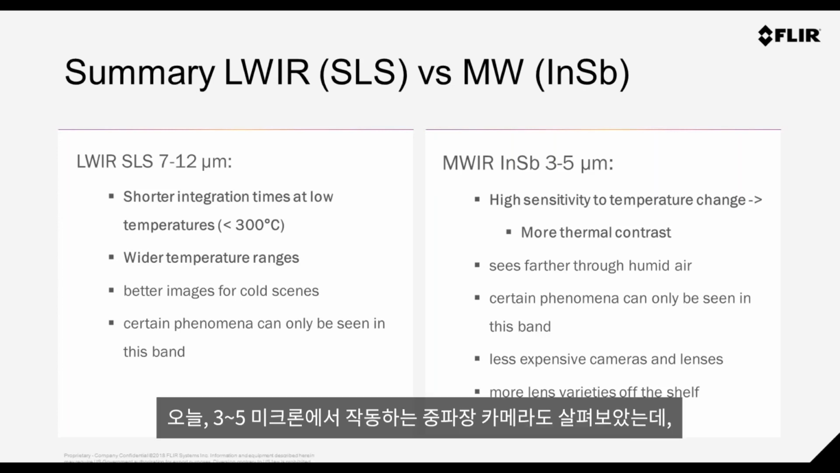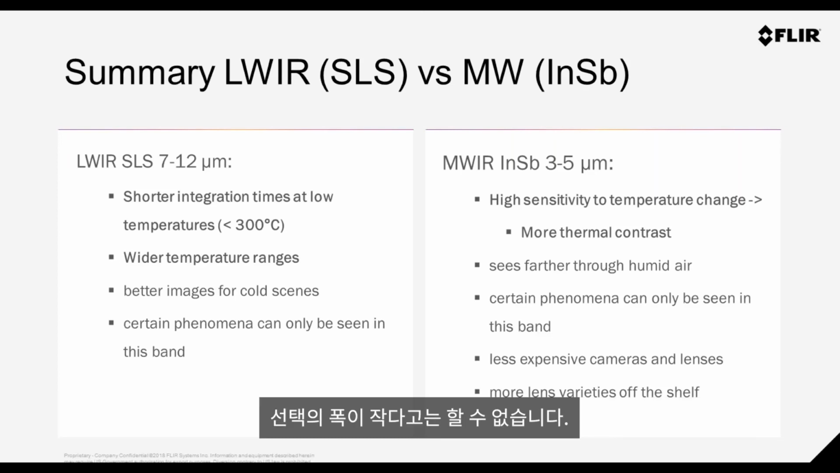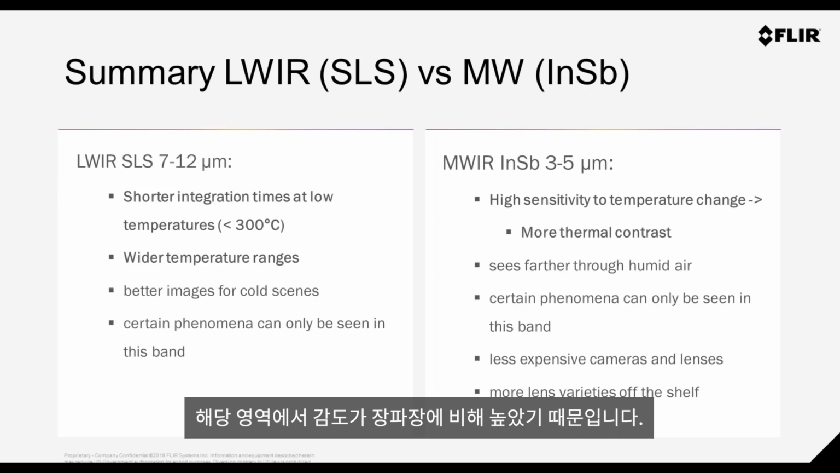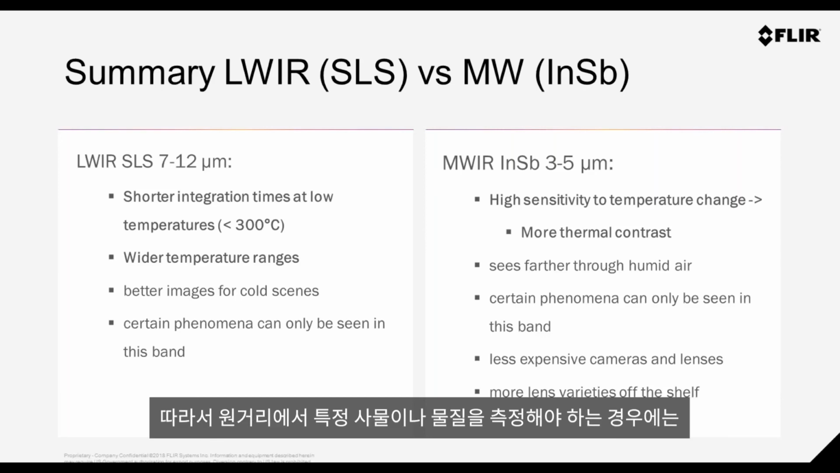And if we look to the midwave, again, working in the 3 to 5 micron, this isn't the only band. Midwave can actually operate in a much broader band in the 1 to 5.5 micron. But effectively, we have higher sensitivity to temperature change. That's why when we look to the floor in the last images, there was a lot more contrast there. It can actually see further if the air is humid. So maybe for long distance applications, that has some implication.